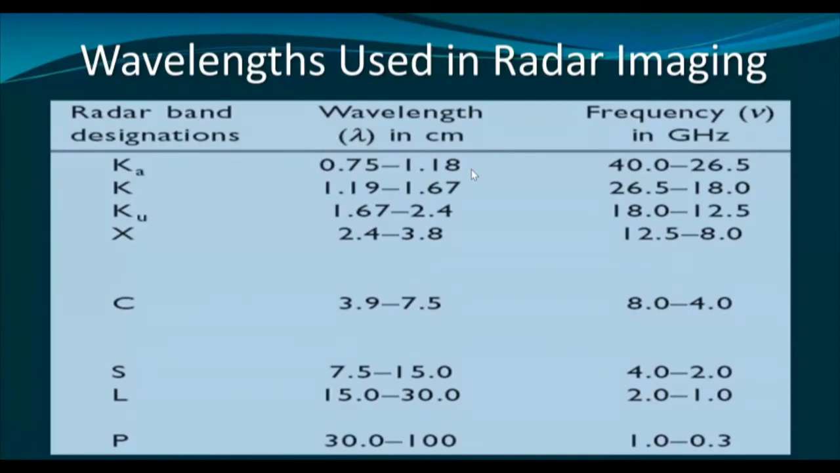However, from the space, we are using X band, C band, S band, and even L band. We generally do not use the P band because it has very longer wavelength, and because of longer wavelength, the spatial resolution will become coarser. We shall discuss this spatial resolution issue later, and then you will understand why we do not use the P band. However, P band may be very useful for biomass estimation, for forest applications, and let us discuss the applications in the next slide.